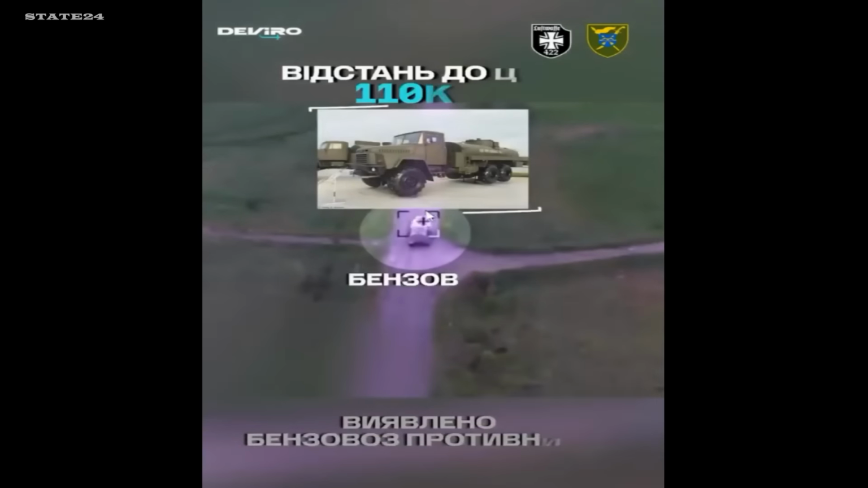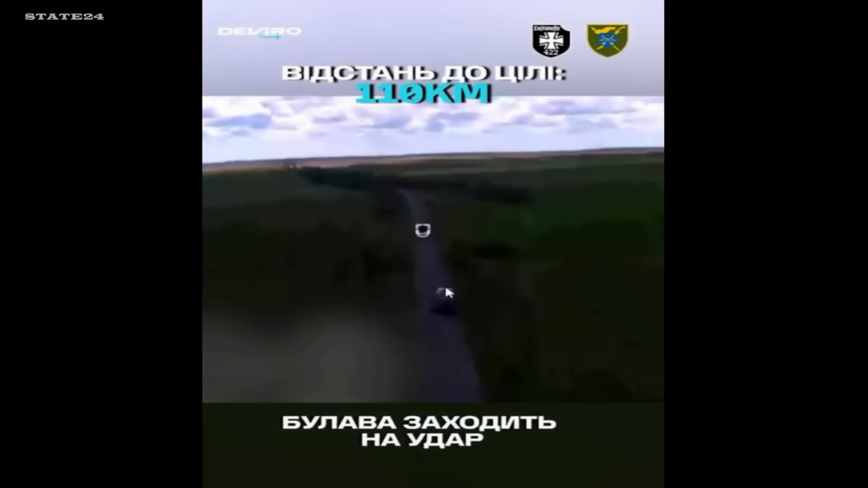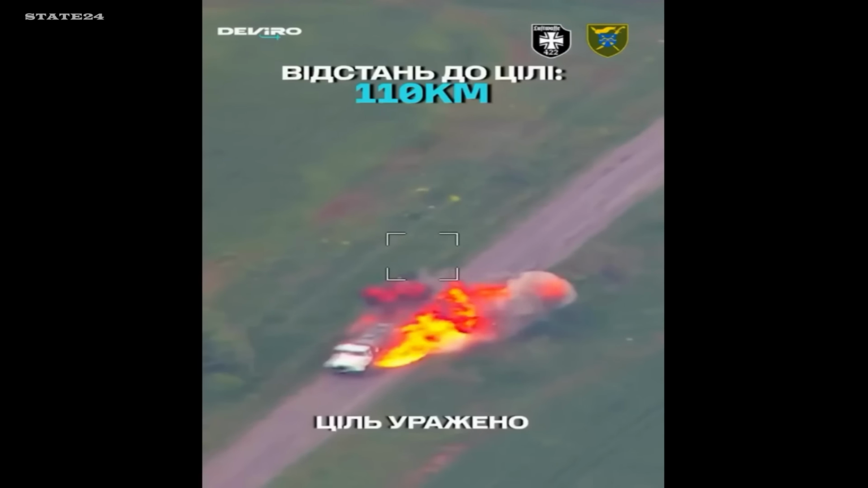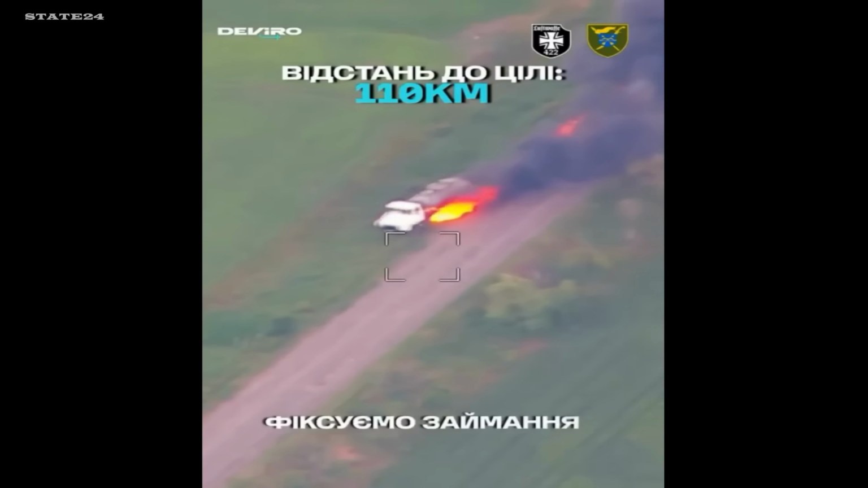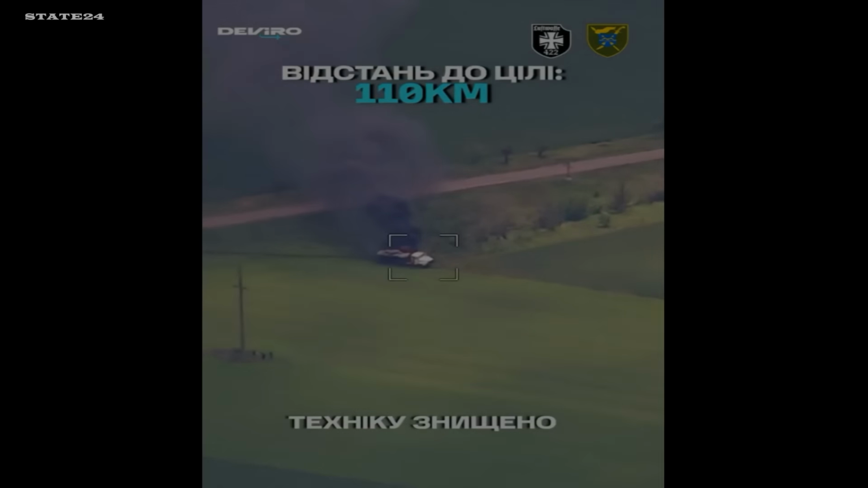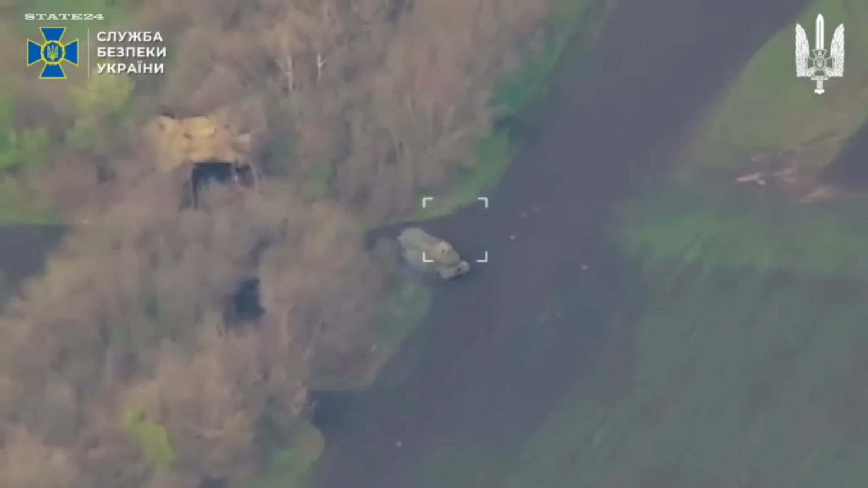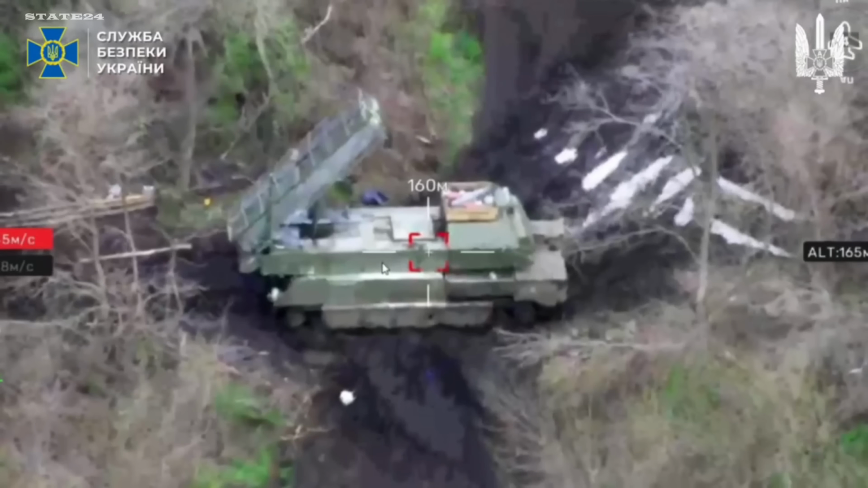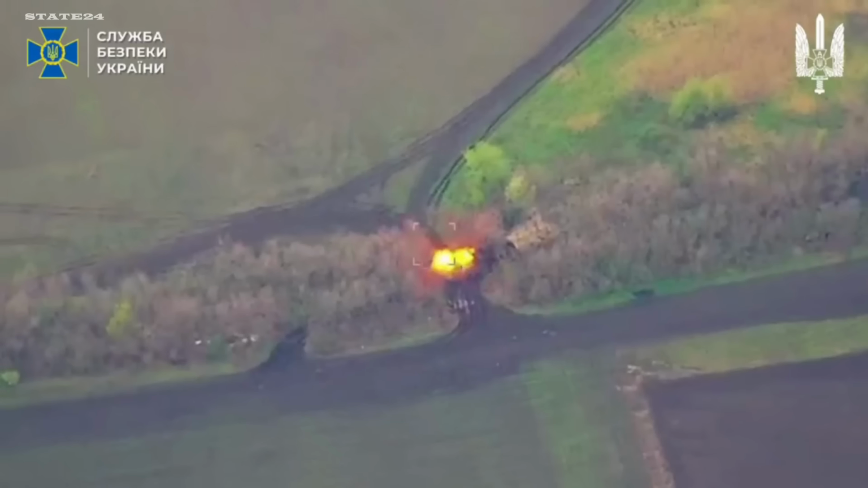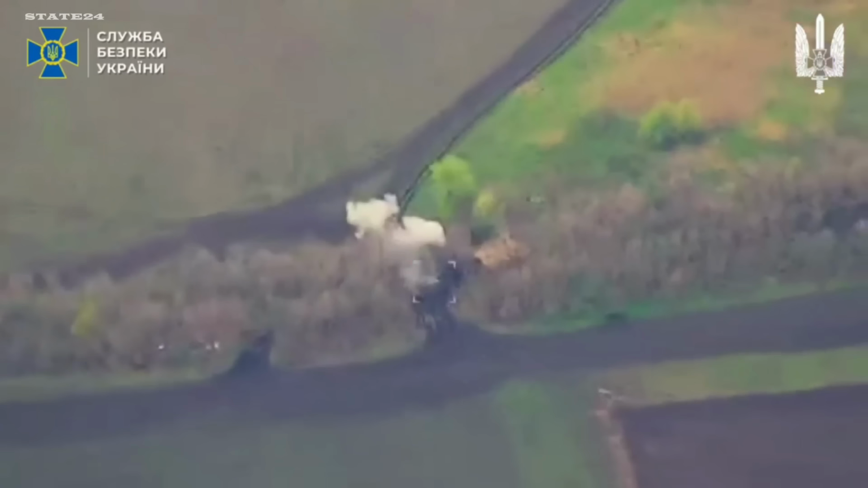A fuel tanker. 110 kilometers behind the front line, southern direction. Another Bulava drone. Another direct hit. Fuel that was supposed to reach Russian vehicles and equipment on this axis. Gone before it arrived. A Russian Tor-1 electronic warfare system was detected on its way back to its position. A single drone took it out. The system was worth hundreds of thousands of dollars. The drone cost a fraction of that.